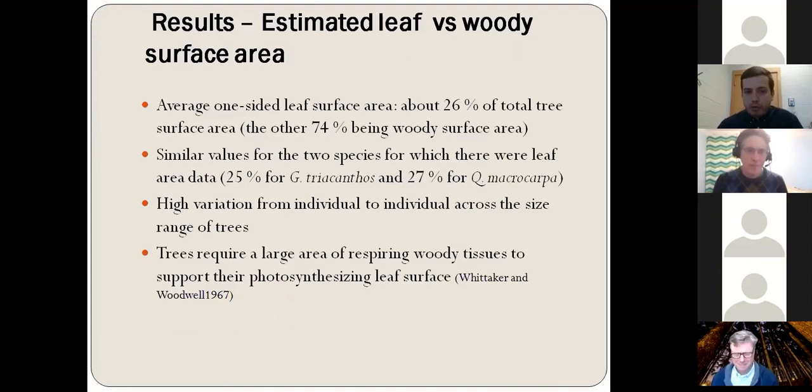And now let's move to the results. So we found that the average one-side leaf surface area was about 26% of the total tree surface area, and the rest of it was woody surface area across all species. We found similar values for the two species that we had leaf surface area data. So 25% of the total surface area of Gleditsia triacanthos trees was leaf area, and 27% of the total surface area of Quercus macrocarpa trees was leaf area. Of course, there was a high variation from individual to individual tree across the size range of the trees.